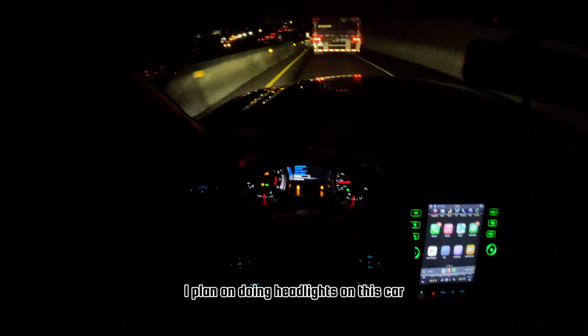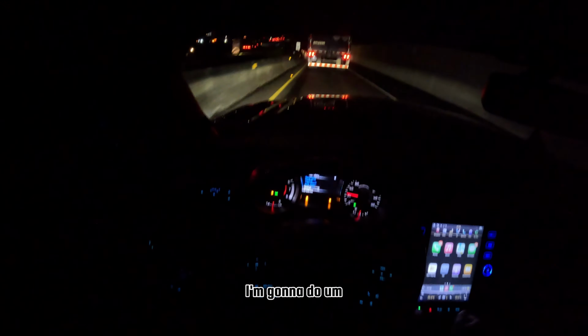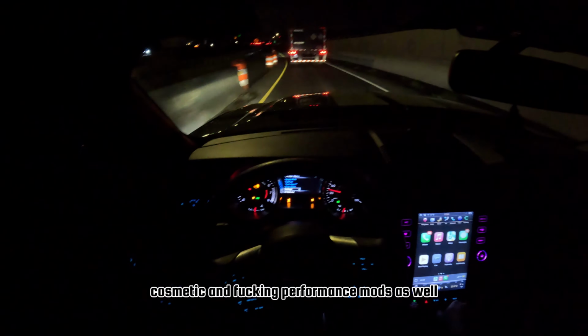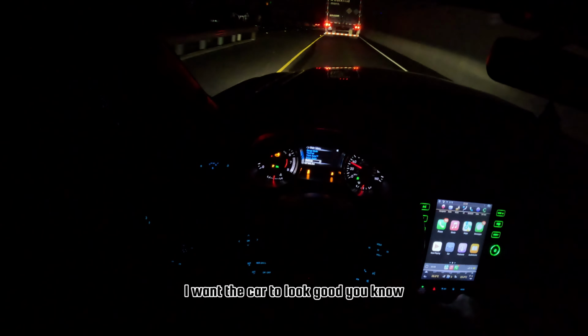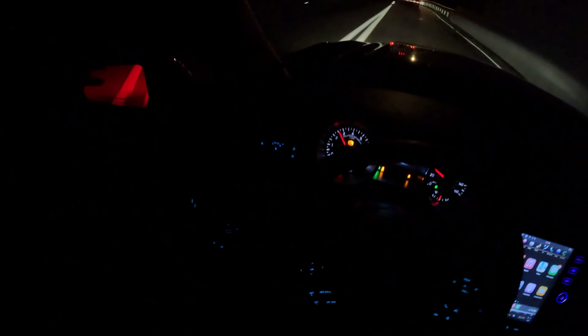I plan on doing headlights on this car. I'm gonna do cosmetic and performance mods as well, because I want the car to look good. I like taking care of my stuff. But this is why you should buy a Mustang.